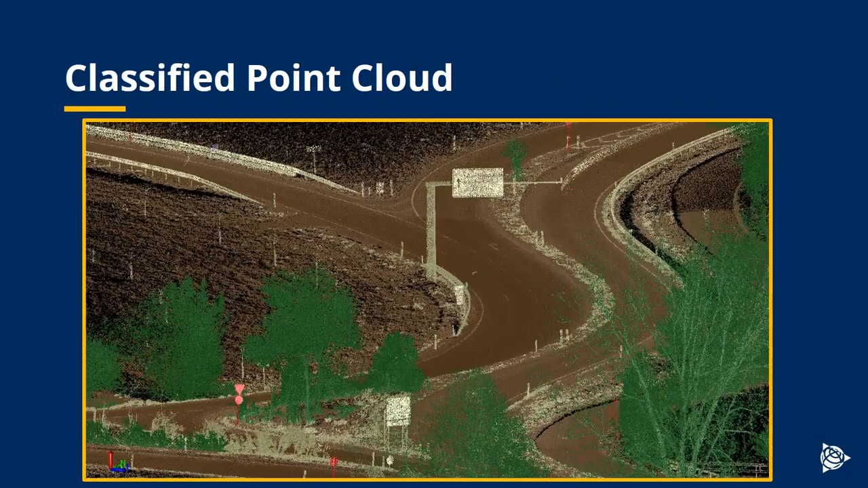This is what the classified point cloud looks like. In this particular case, you'll see it's mainly vegetation and ground. There are some road signs as well. But the automatic classification in TBC is very useful, particularly if you are interested in the ground, because you can switch all the other classes off and just have the ground, and it gives you a very clean starting point, for example, to build a ground model of the ground surface.